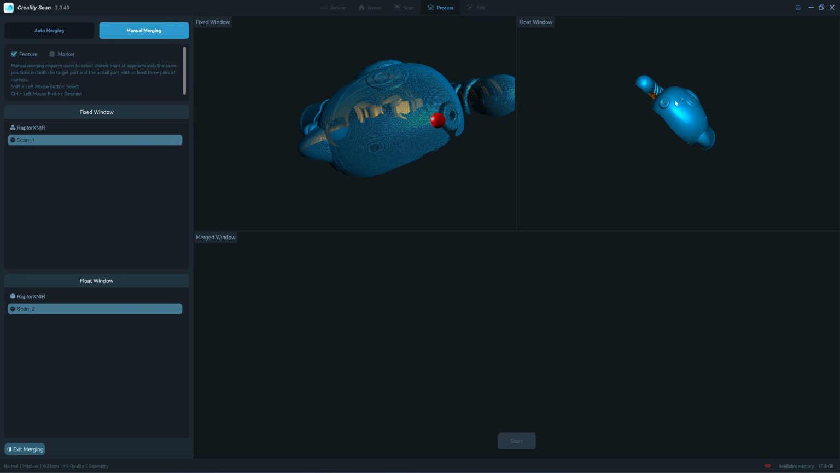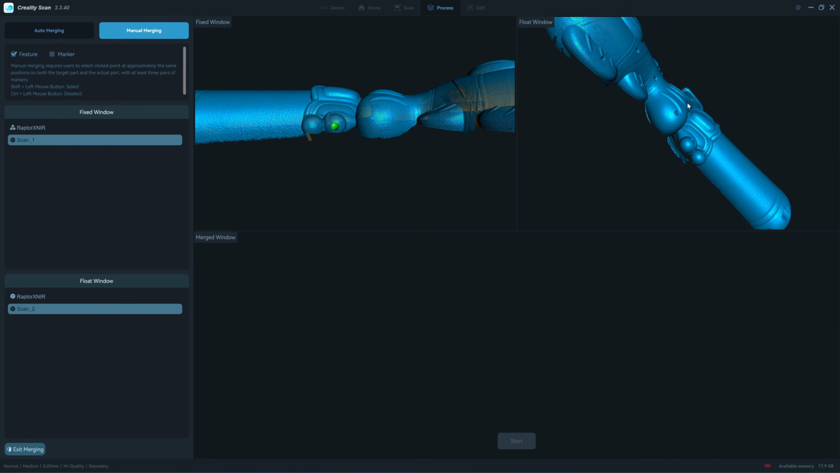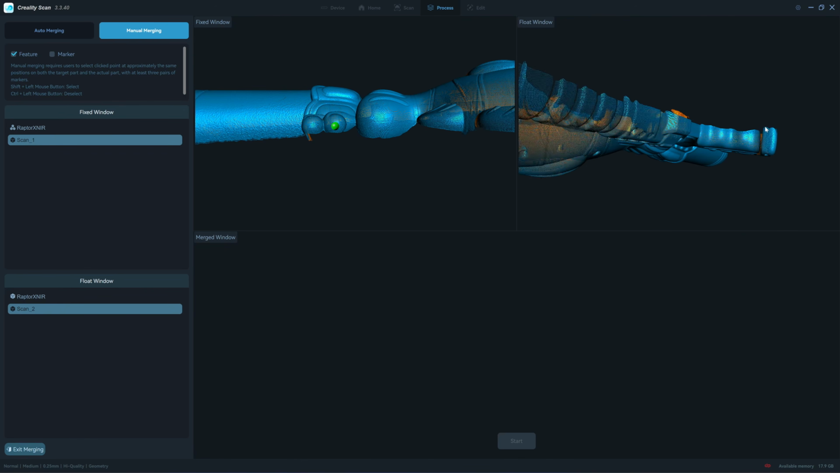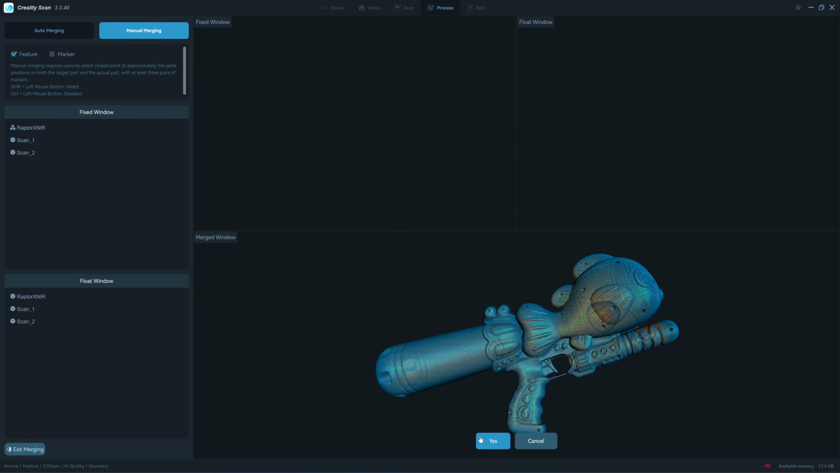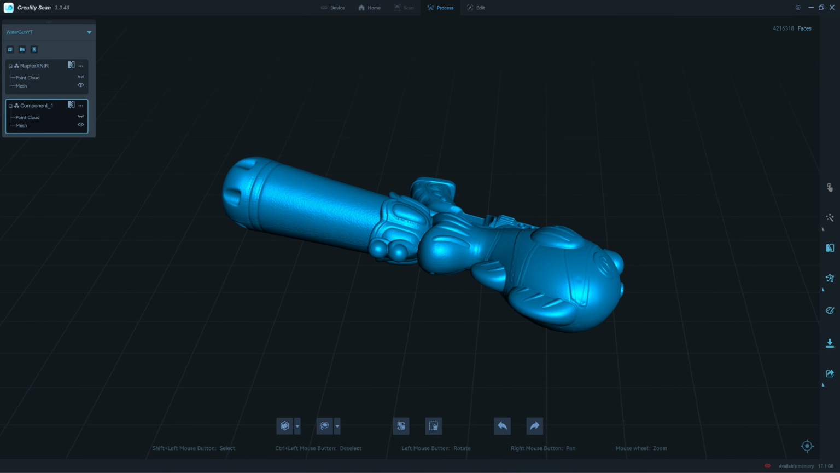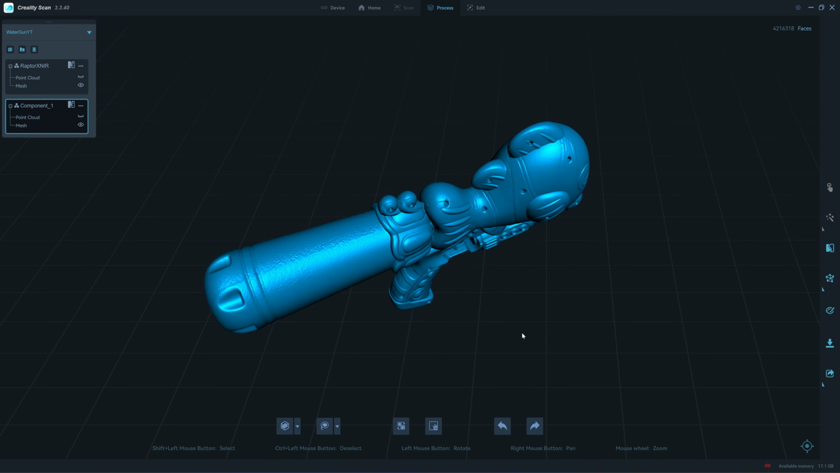One, two, and the last one, three. Start. Yes. Exit merging. Fill the holes. Okay, here's the result from the Otter.